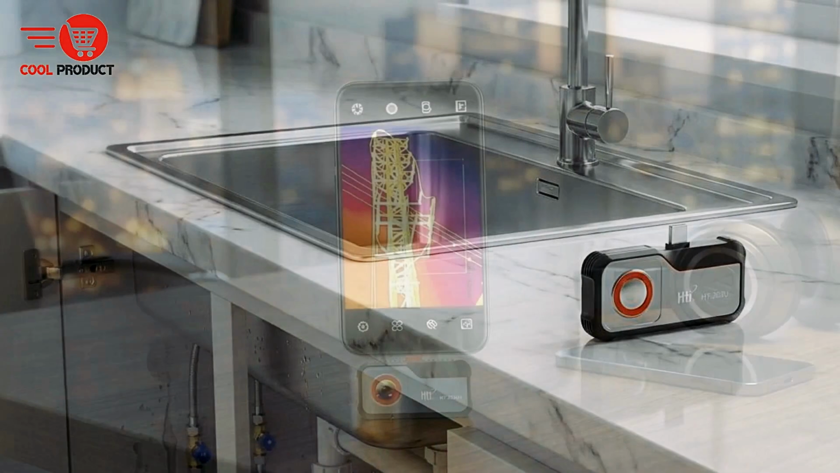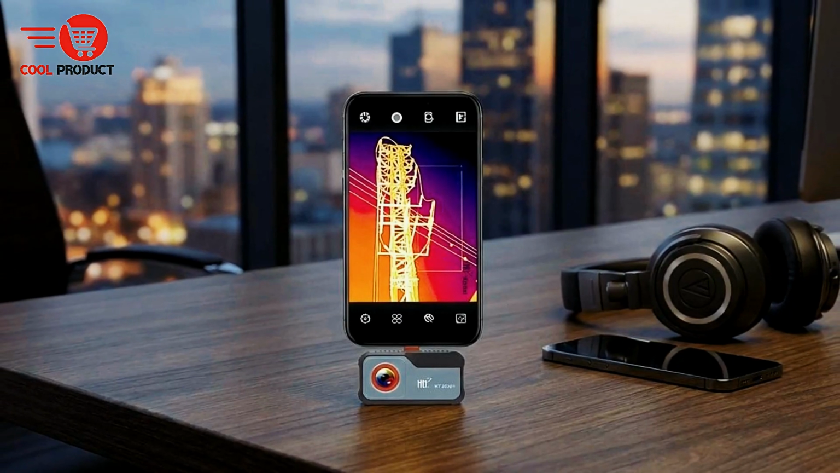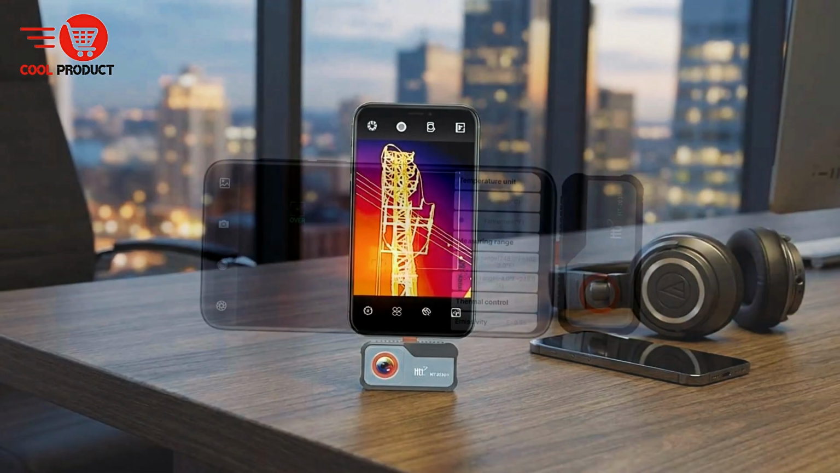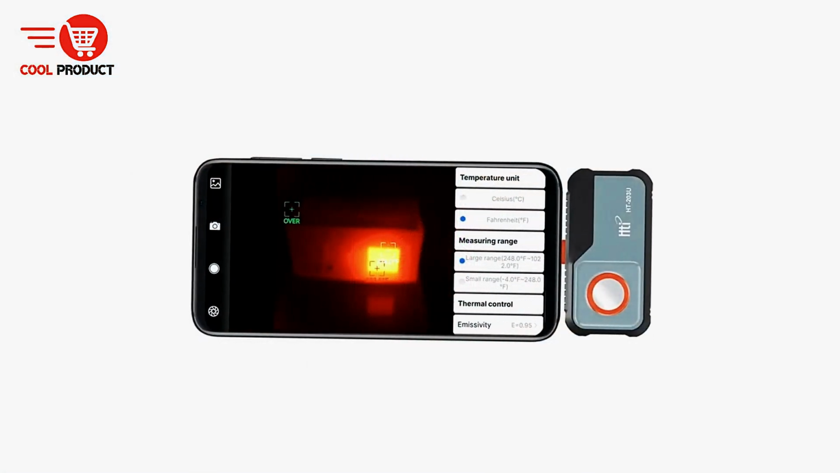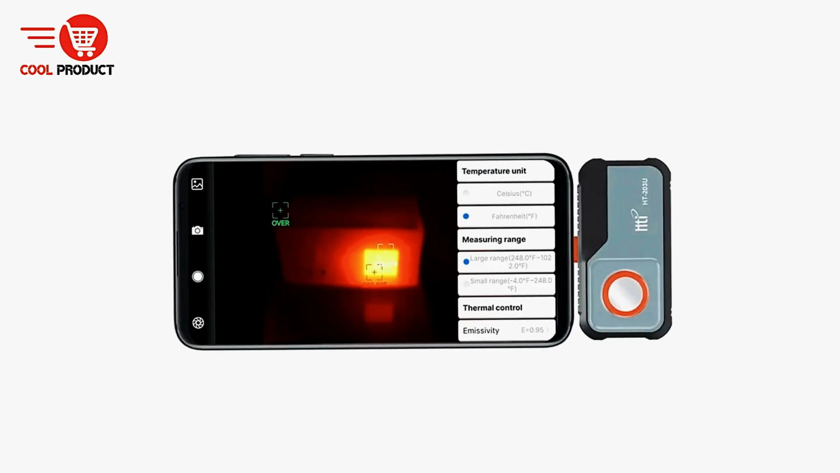Safety and quality are also important here. The device is certified with CE and RoHS standards, which means it meets international safety and environmental requirements. You can rely on it for stable and responsible performance in professional settings.